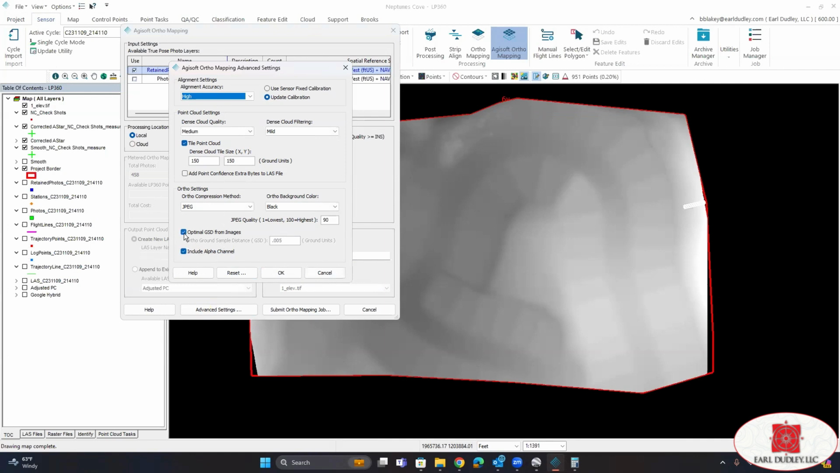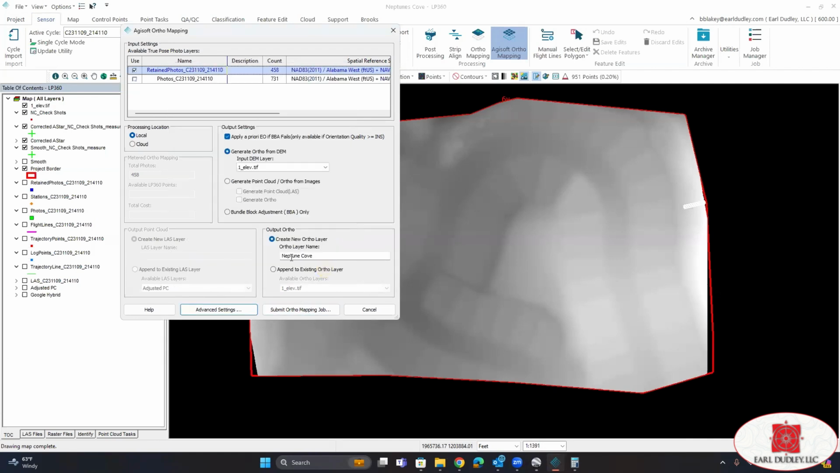Just come in here, unselect optimal ground sample distance from images, and then put in a higher ground sample distance that will lower the resolution as well as the size of the GeoTIFF. Once you're ready to submit, just go ahead and click Submit Ortho Mapping Job.